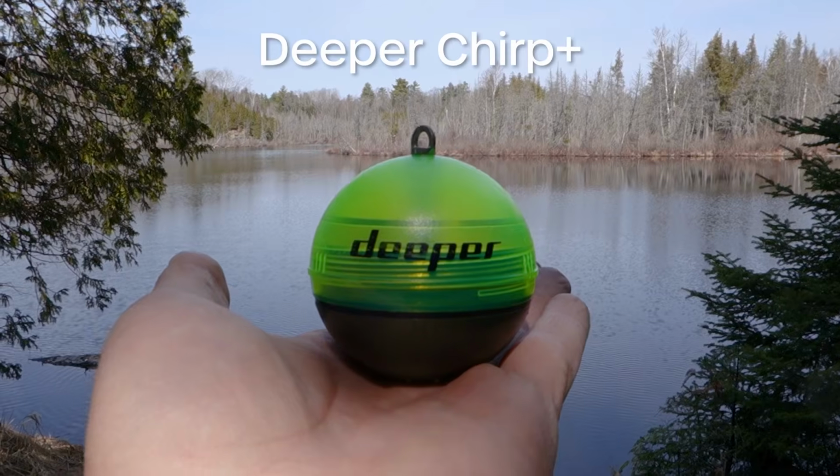My name is Adam. I'm a paddlehead. I get it. You're asking yourself, why should I trust this guy with the Deeper to tell me about the Deeper? Well, I purchased one myself about 4 years ago. It was an older unit, so I have a lot of experience with the Deeper.